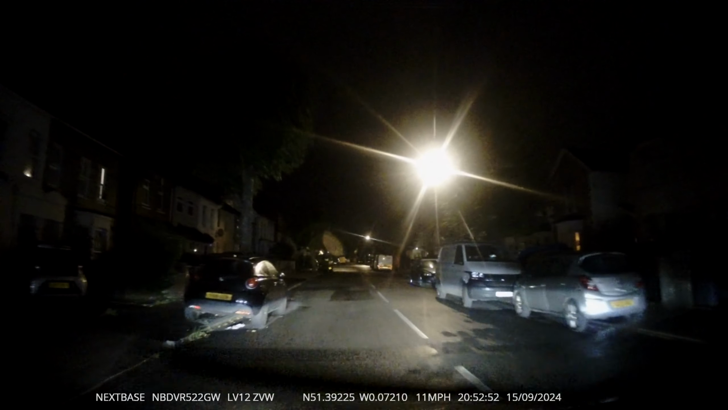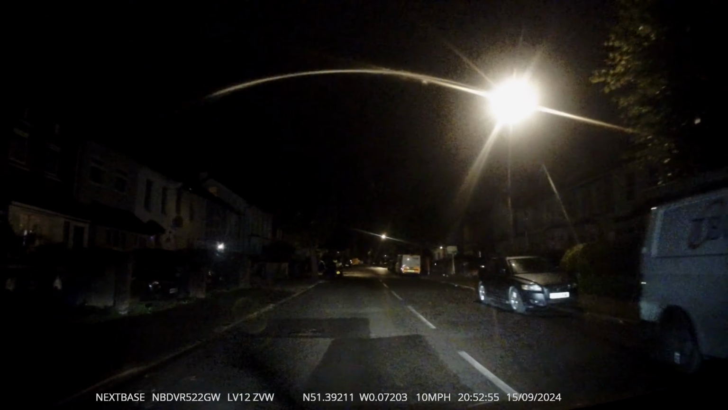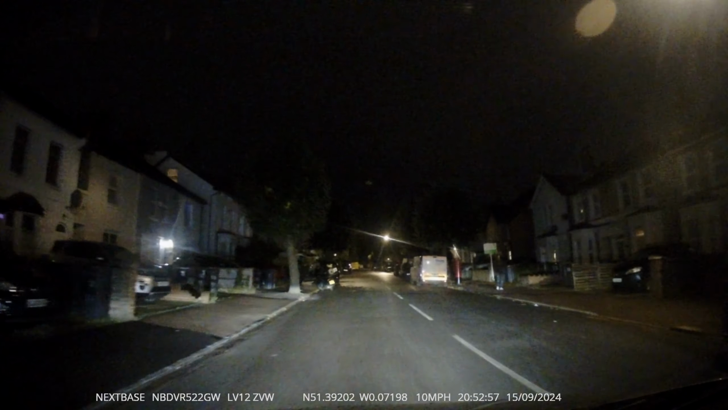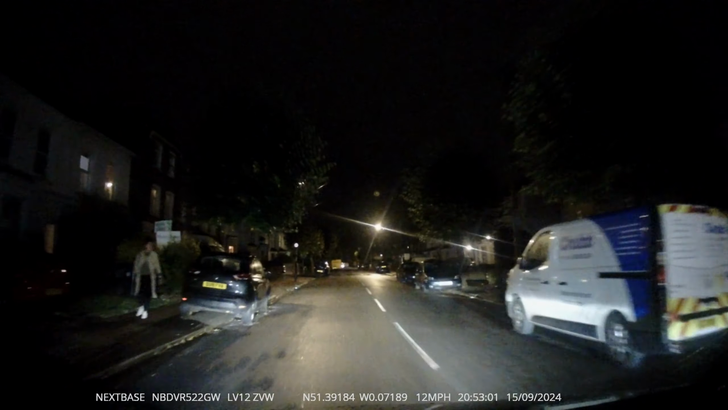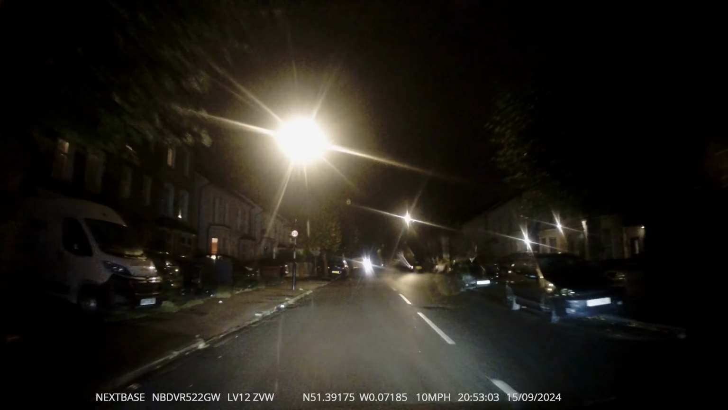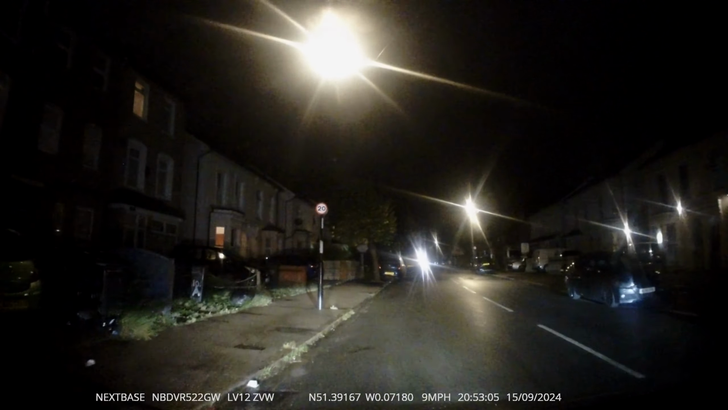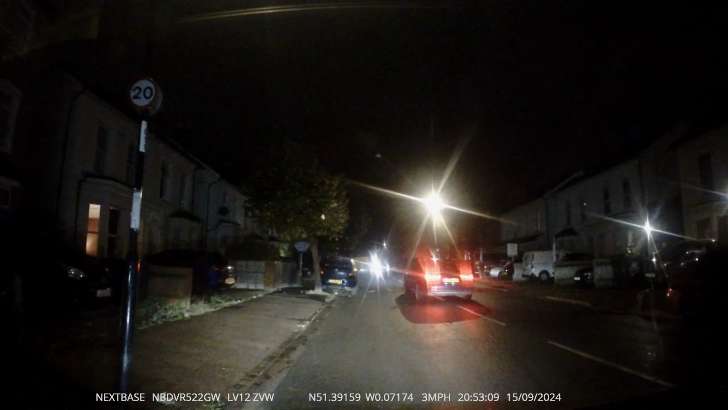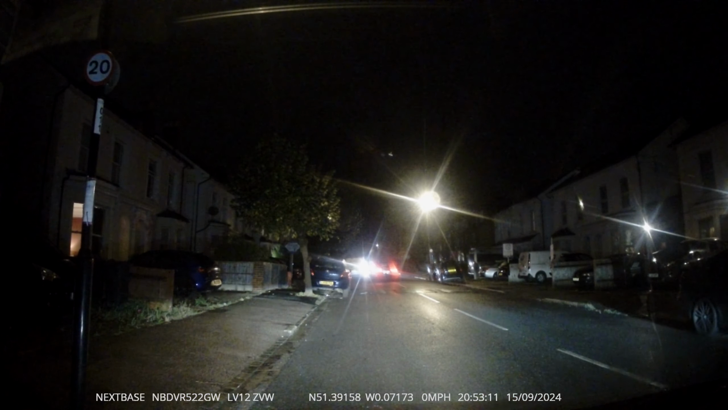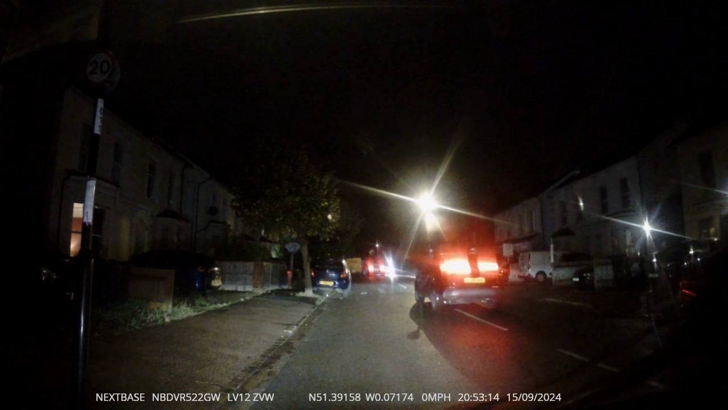Now I'm looking for somewhere to pull up on the left. Now I've found somewhere. So what I'm going to do is signal left and position left. It's a high curb. Handbrake, neutral, cancel the signal.